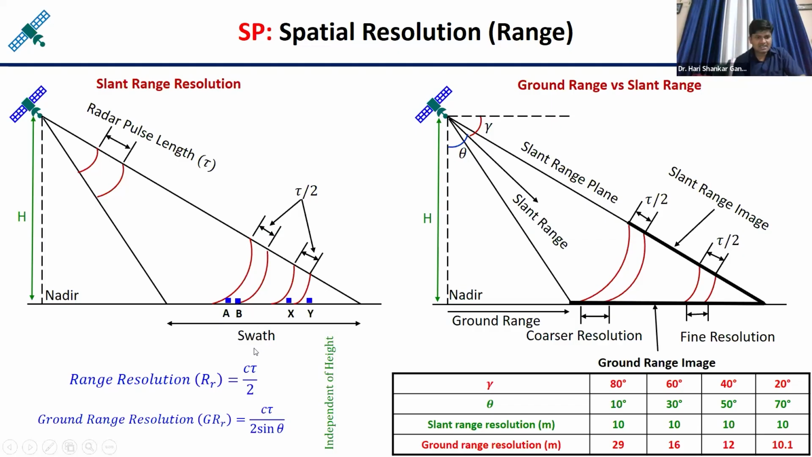Here you can see the range resolution, the slant range resolution, is c tau by 2. C is the speed of light, tau is the pulse length, which is not going to change. Hence, the slant range resolution is uniform throughout, and it does not depend on the height of the sensor. Whether we put this sensor on an air platform or a space platform, or say on the moon, it doesn't matter.